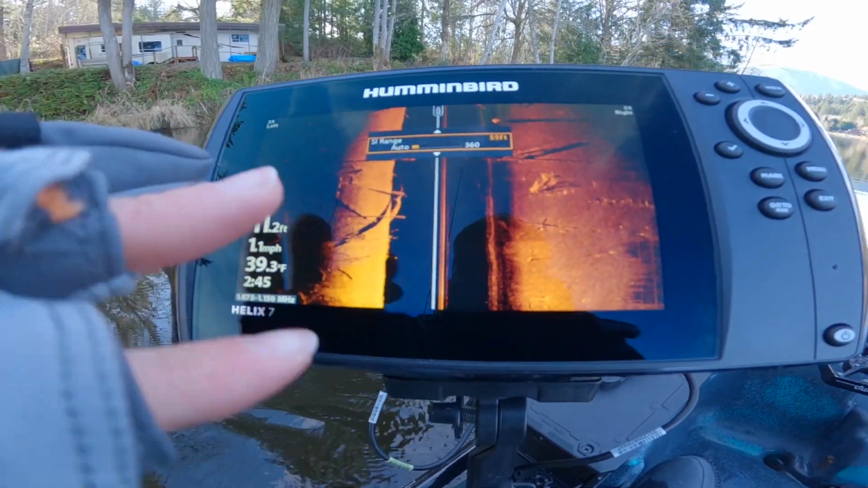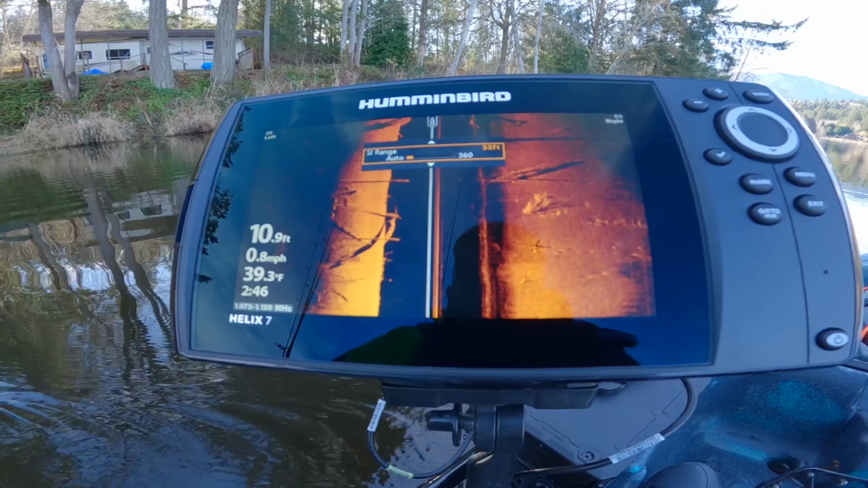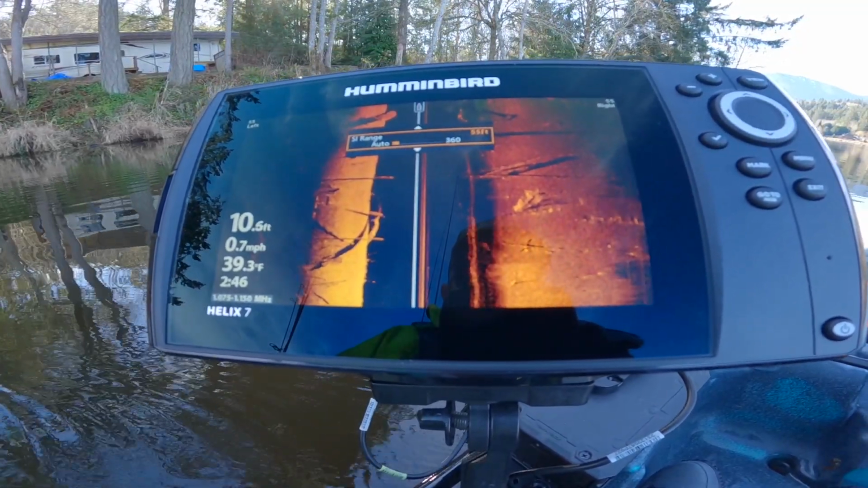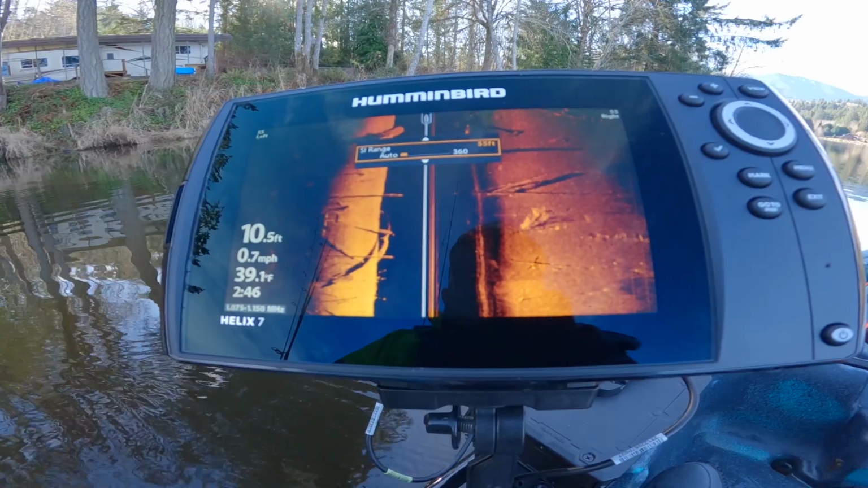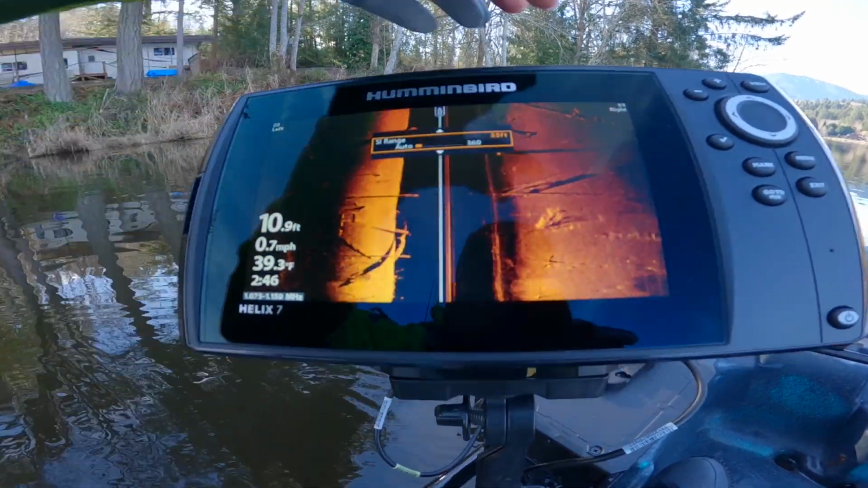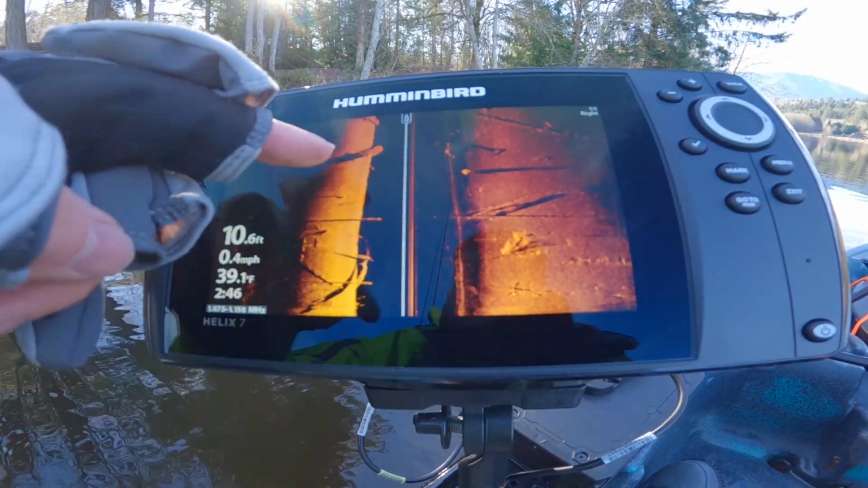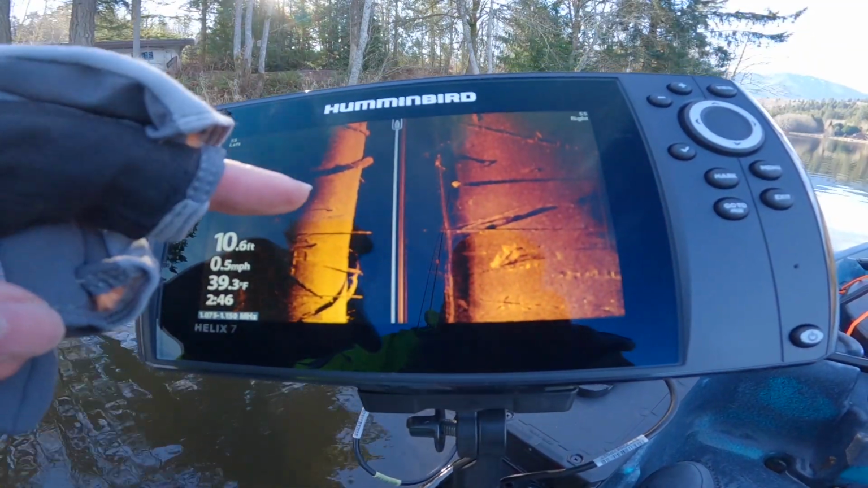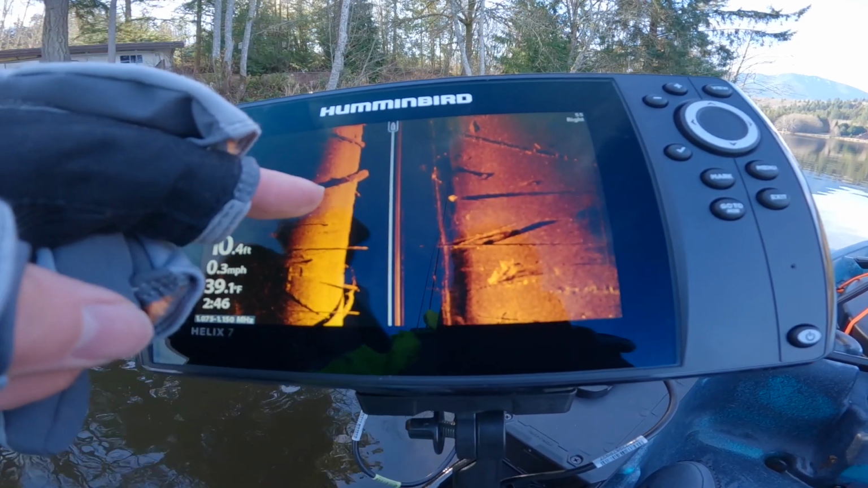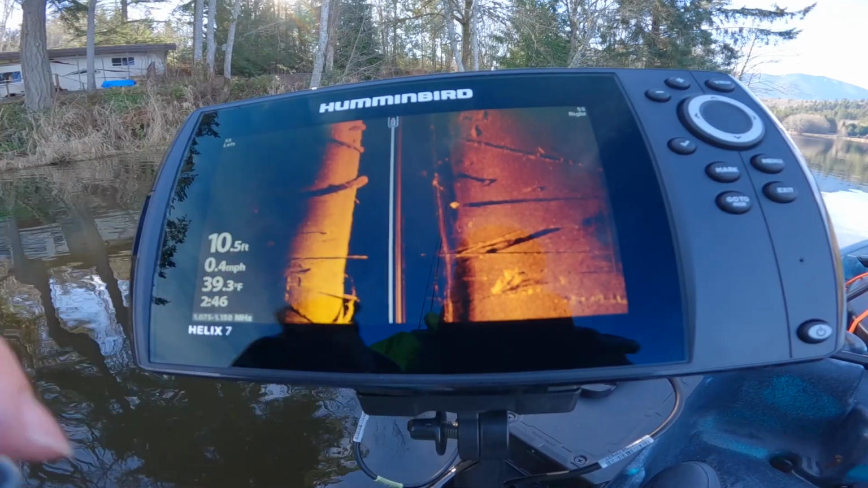These settings can all be adjusted a little bit more or less to be more helpful for seeing things more clearly. But for today, I think this is probably going to be about as good as I'm going to get it, just because I don't know. I'll spend more time looking things up, but really neat. You can see all these logs, all this structure, all these things down here, and basically I can kind of mark those and say, hey, that's that log right there. There's probably a bass hiding near there. Same with that log, or any of these.